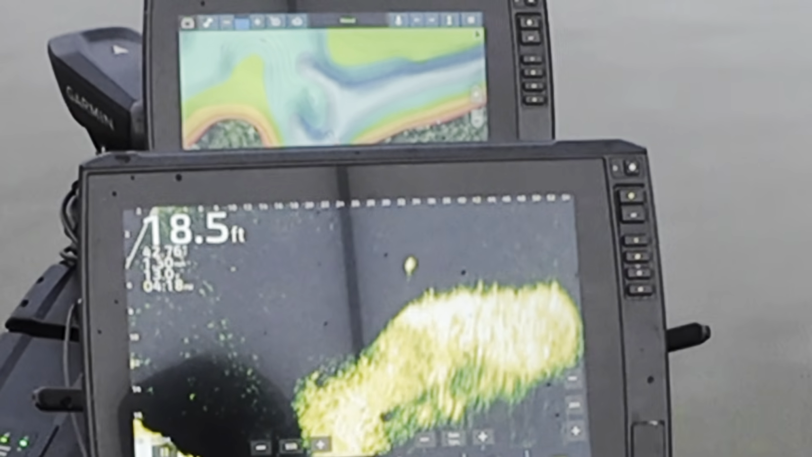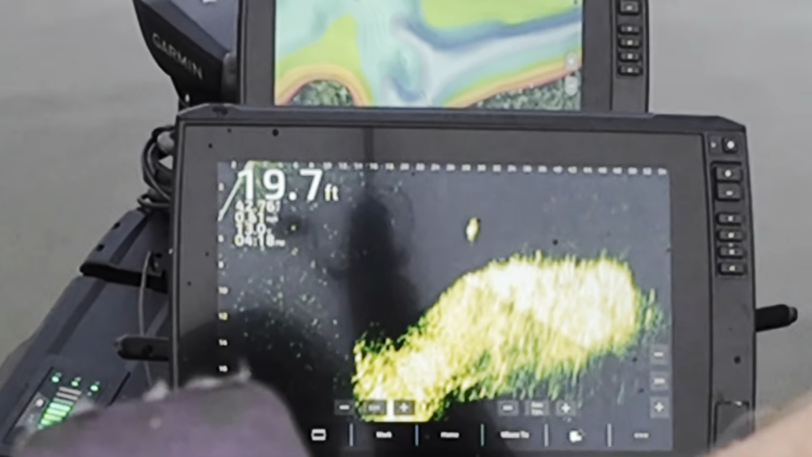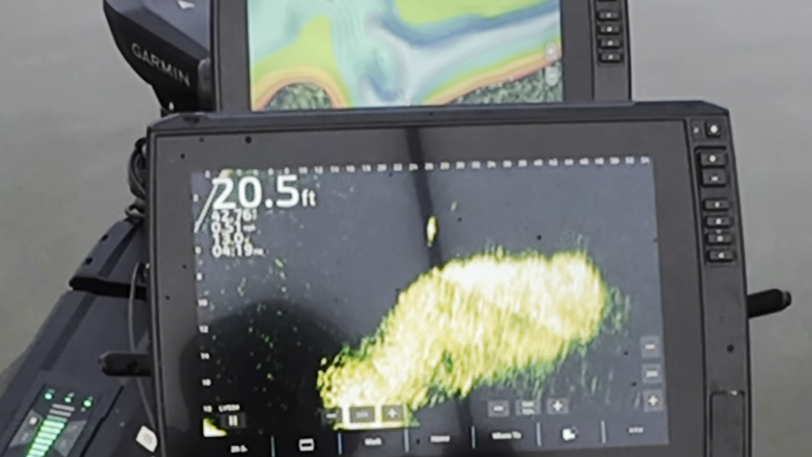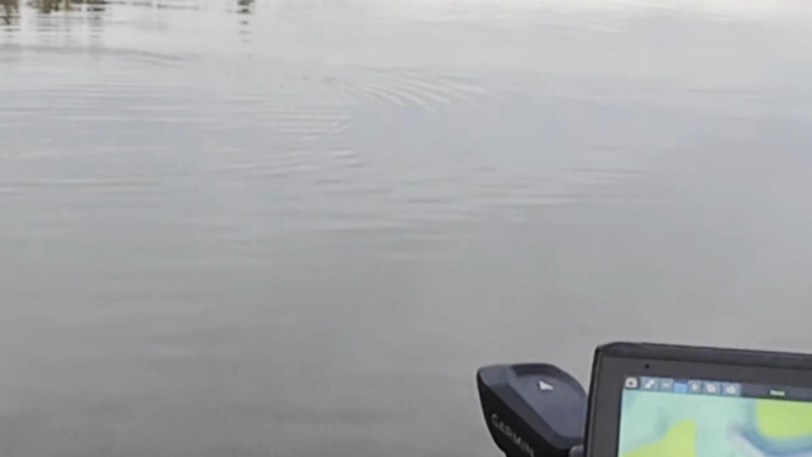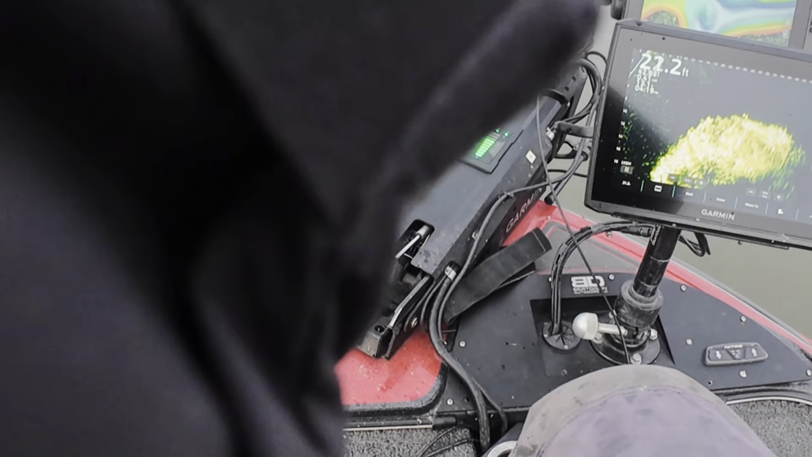My lord, look at the pile of shad. I did see a couple bigger fish sitting on top of them. Let's cast and find out. Great cast. Here he comes. Fish on. I don't think this is a crappie. I think this is a bass. Boy, he's fighting good. Yes, it is. We got a bass on. Finally, a good one.